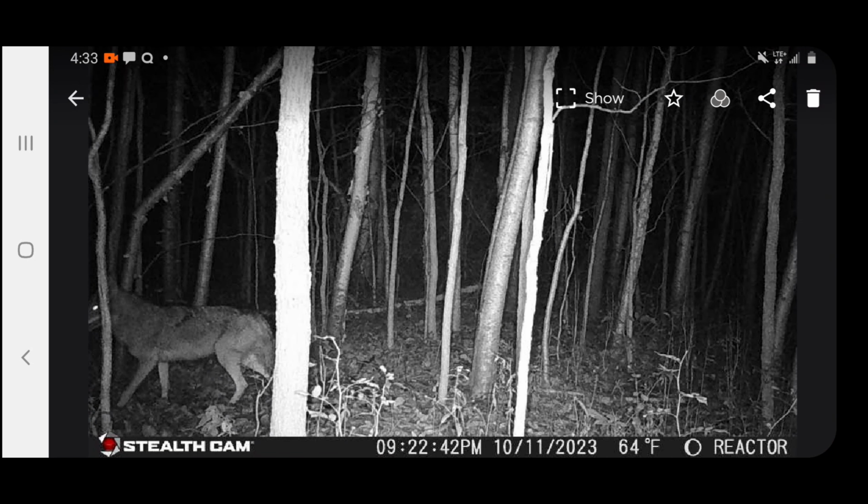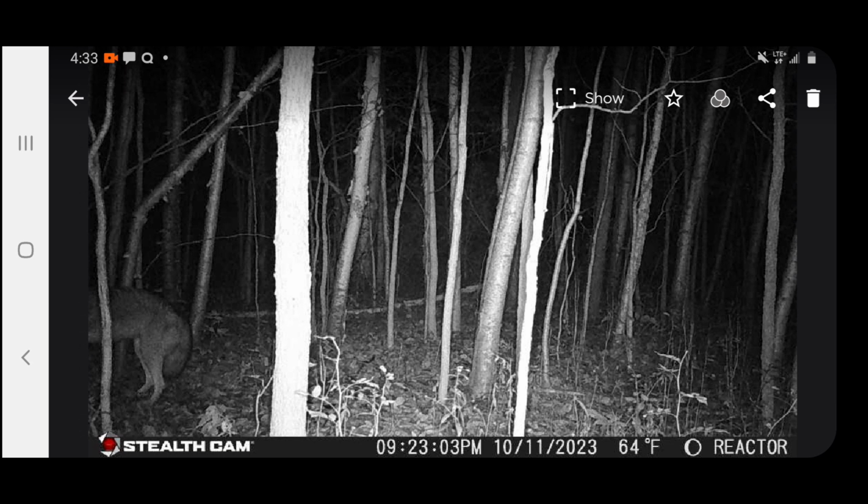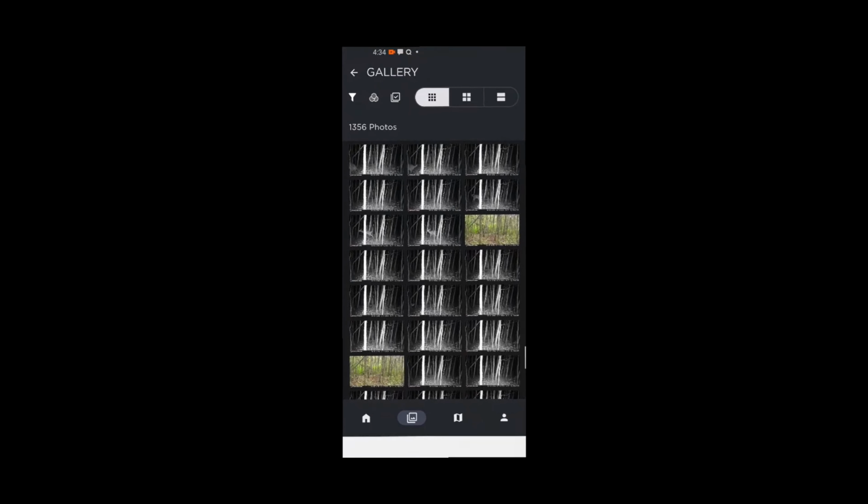I have some really good pictures of this guy. And the rest of them throughout the night are about the rear end of the coyote just eating. What you'll see later is that buck did die right there off camera. We're going to back out here and I'll show you the picture that I got in the morning, later that morning.